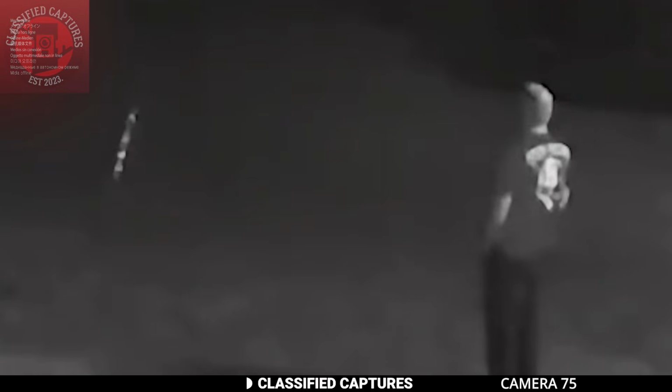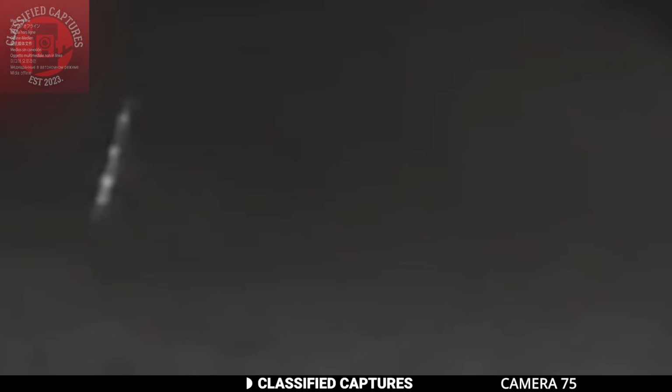This footage comes from a security camera and it captures something truly bizarre. A man is standing outside, completely still, staring straight ahead, but the strange part? There's a line of glowing orbs right in front of him. The man's gaze appears locked on the orbs, almost as if he's been entranced by them.